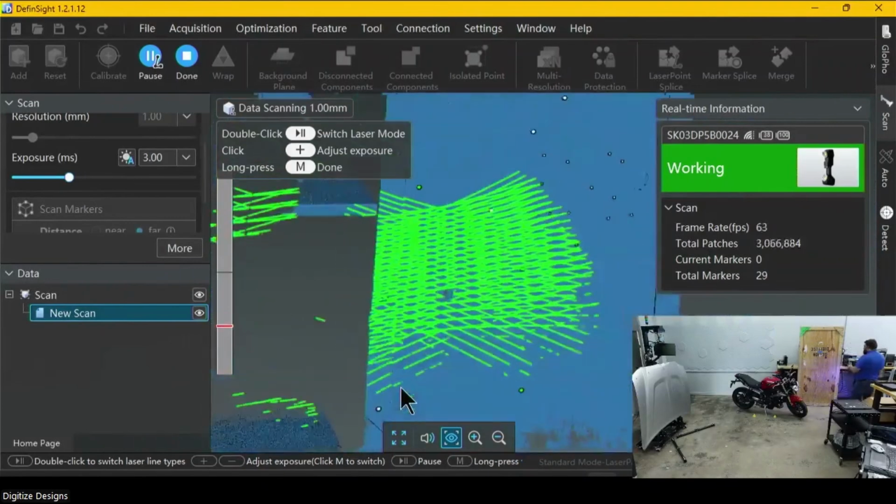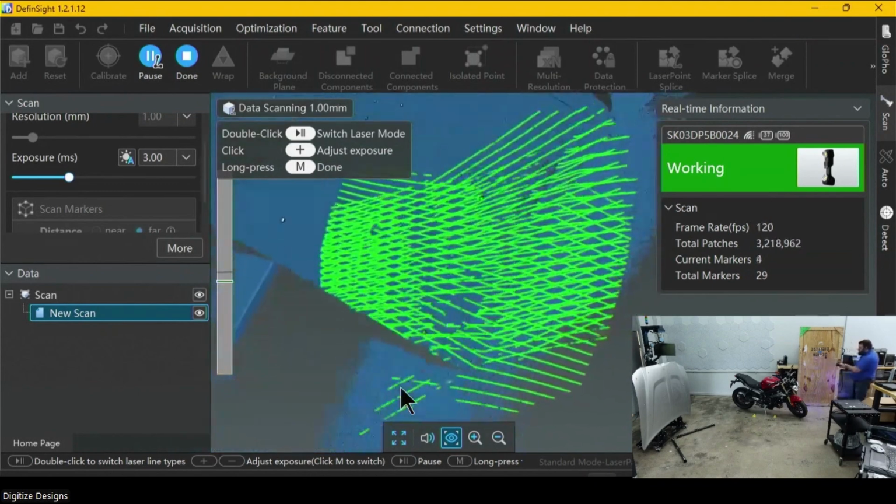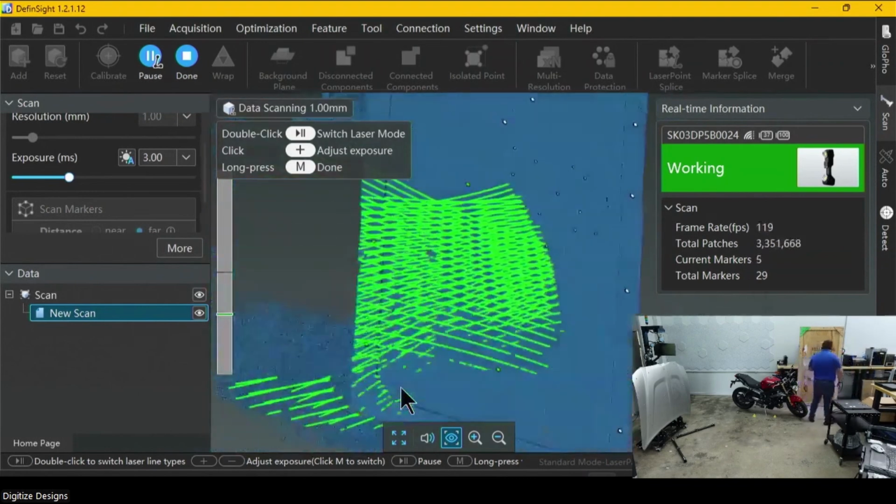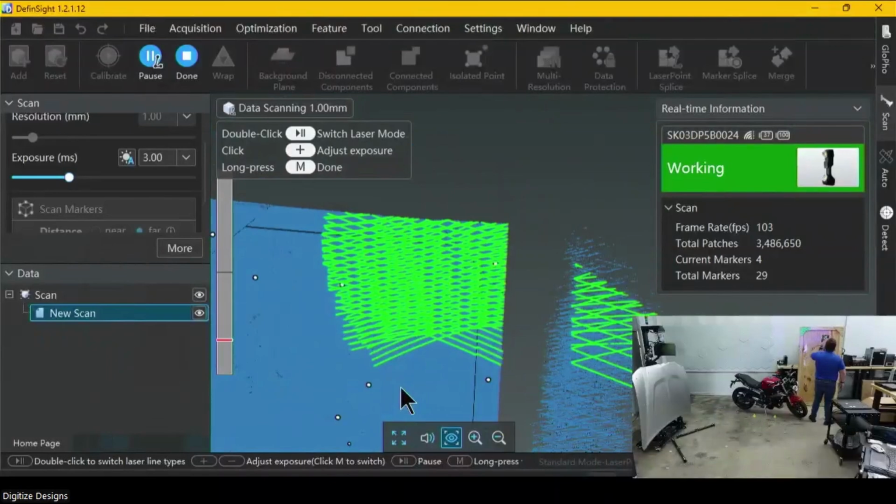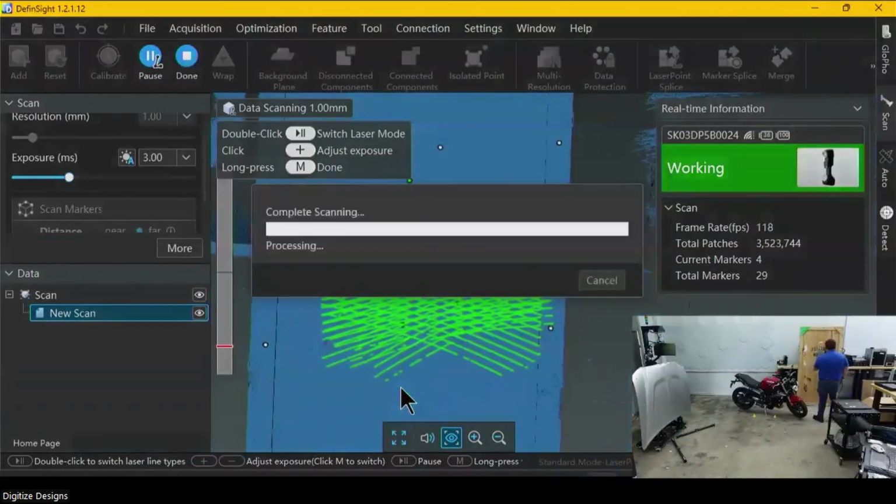I was just a little too close there, from this angle. Sweet. So let this start processing. I need to grab my mouse.